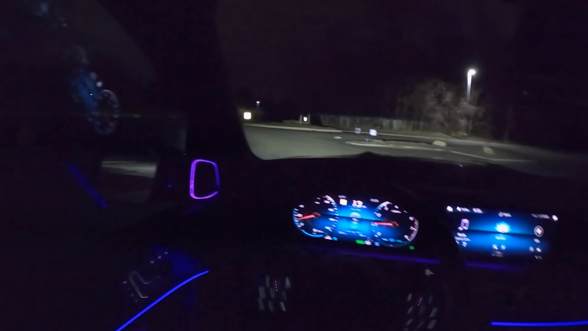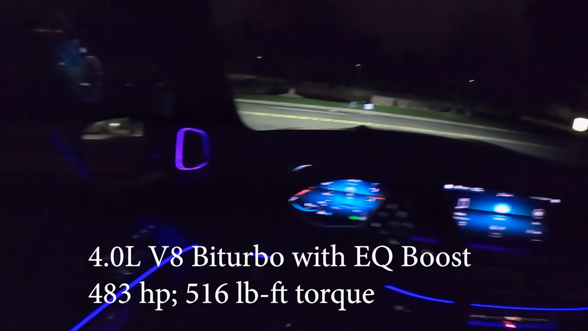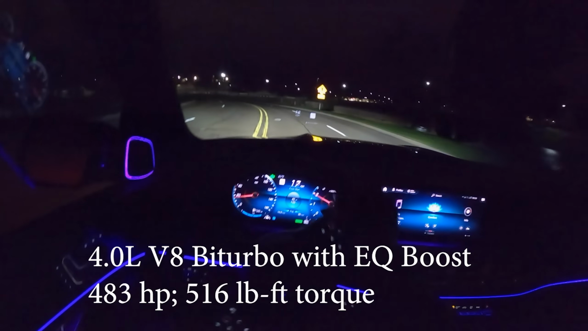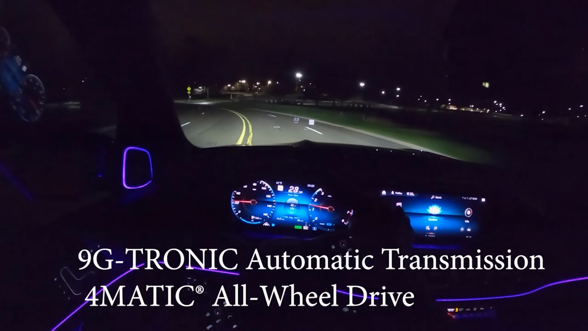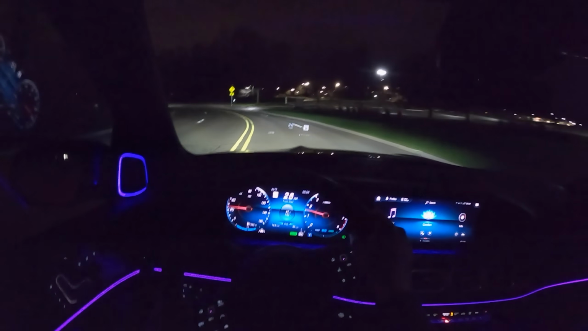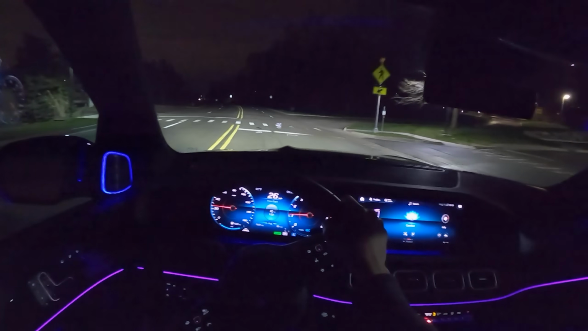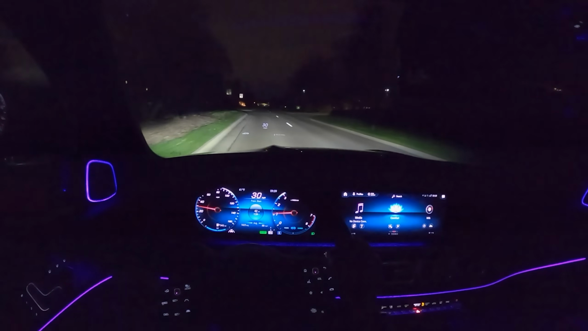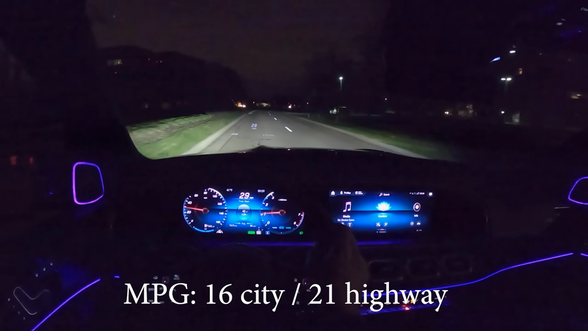Setting off, this 580 is just so smooth. It has the Biturbo V8, and honestly, this is probably the way to go. It has the personality that you would expect from a high-end luxury vehicle in this price range, and it just has a good amount of smoothness and character. It feels special. The only downside, really, to this powertrain is it's a little bit more expensive, but also the fuel economy is going to take a pretty big hit.